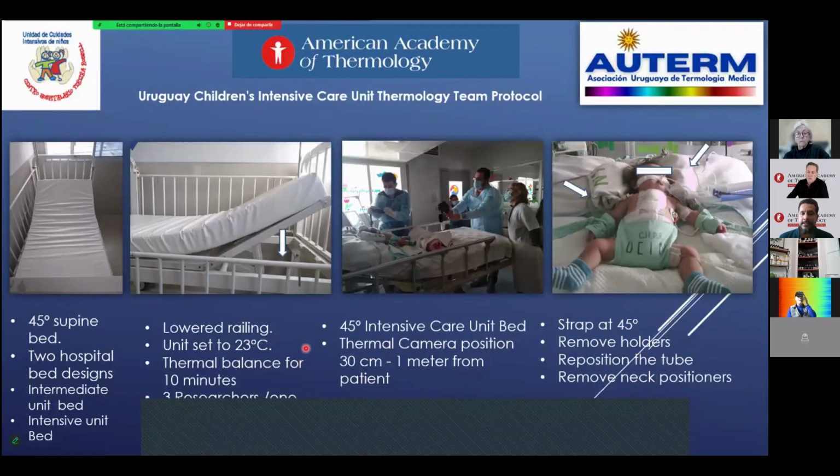The whole unit stays at 23 degrees because it's very important to avoid proliferation of bacteria and viruses in the area. This is good for thermology because it's a temperature similar to the Glamorgan protocols, AET protocols, and Uruguay protocols.